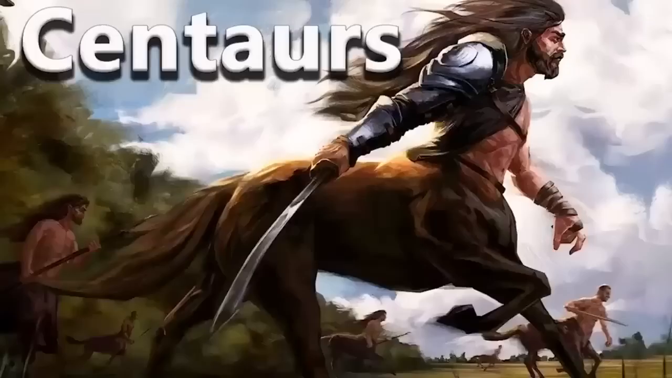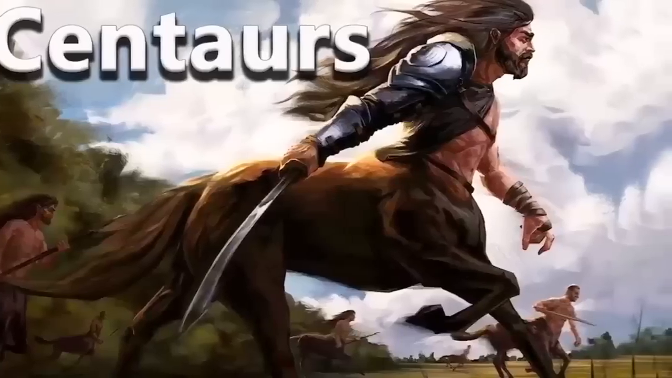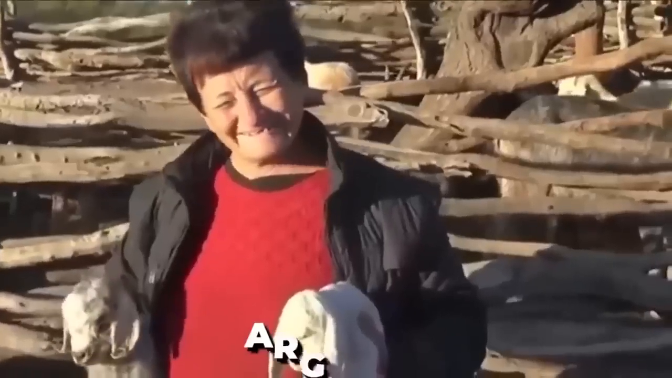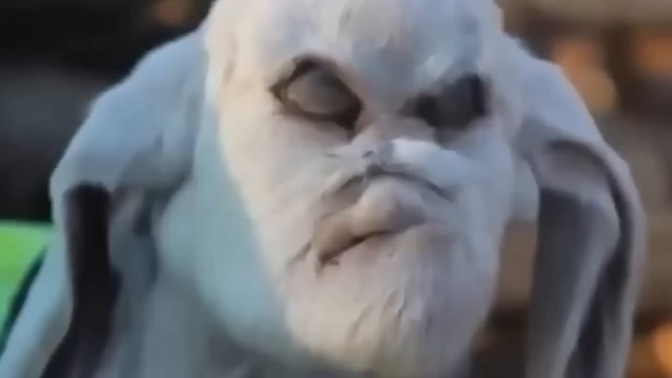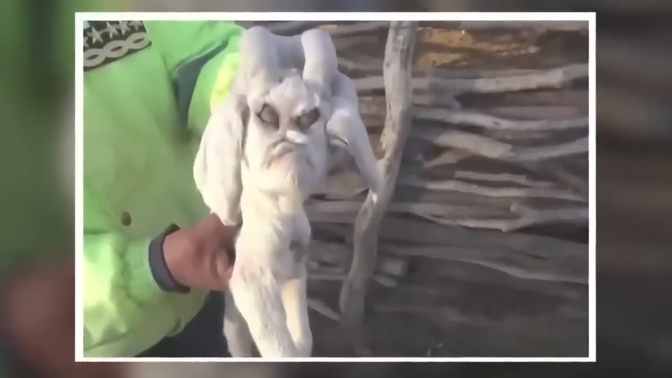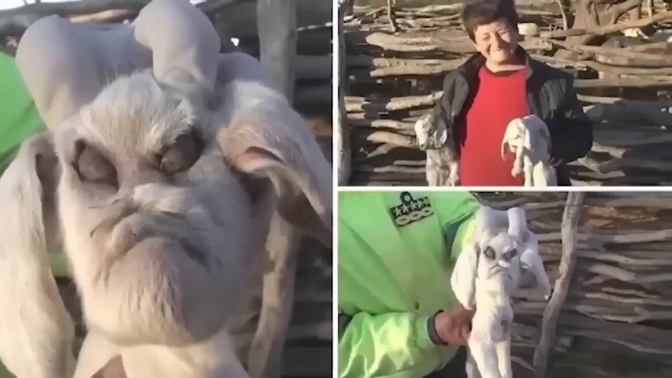Billy. You know those mythical creatures called centaurs? They're like humans with a horse's body. Well, check out this newborn goat from Argentina. It has a face that looks human. When the folks in the town saw it, they thought something magical must have been involved in its birth. Some say it's just a weird birth effect, but most people are calling it a real-life centaur. We've seen some bizarre animal videos on the internet, but nothing quite like this goat with a human-like face.